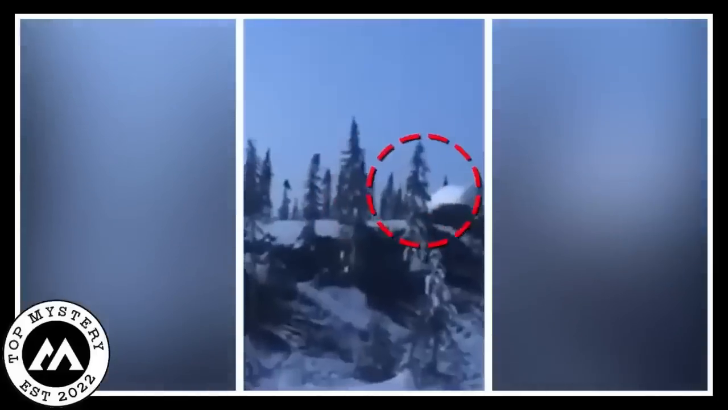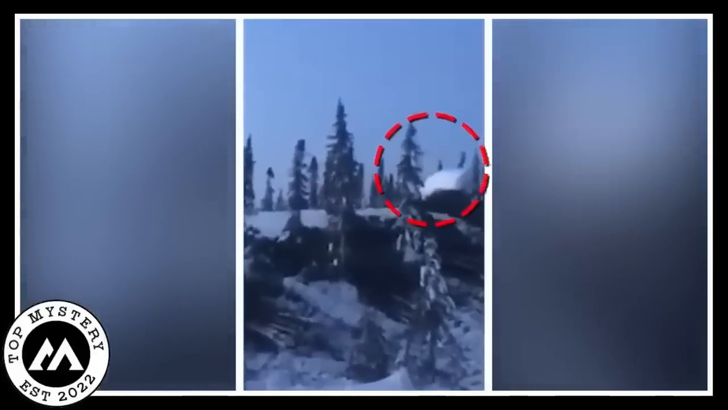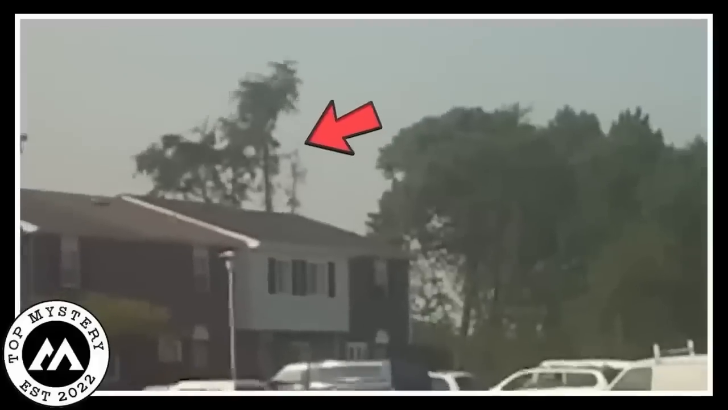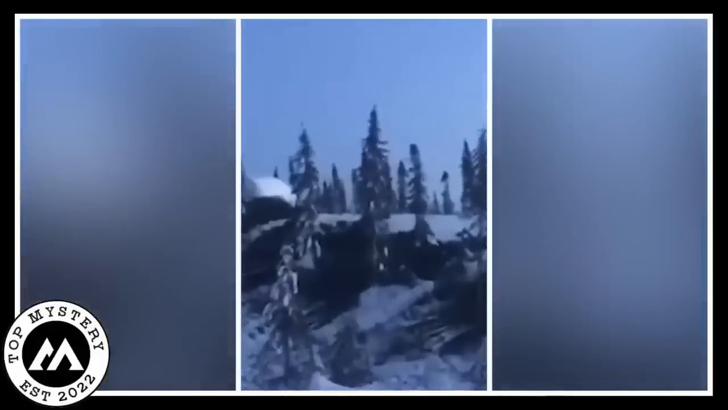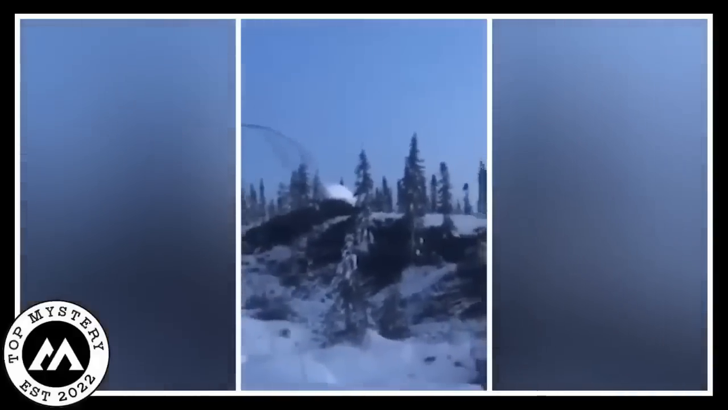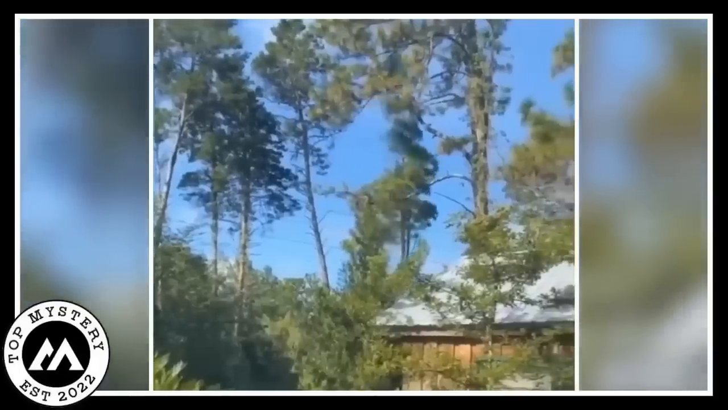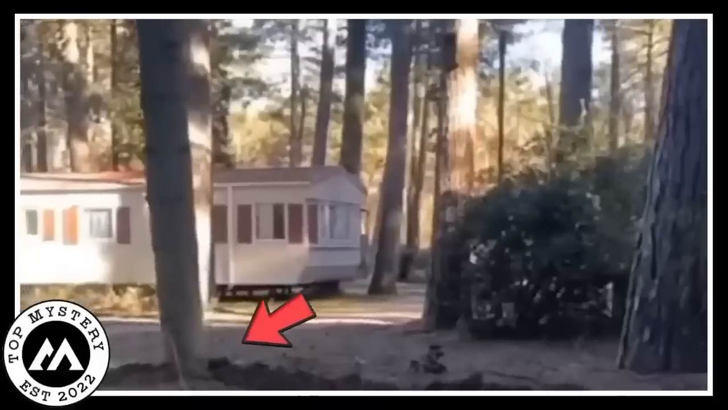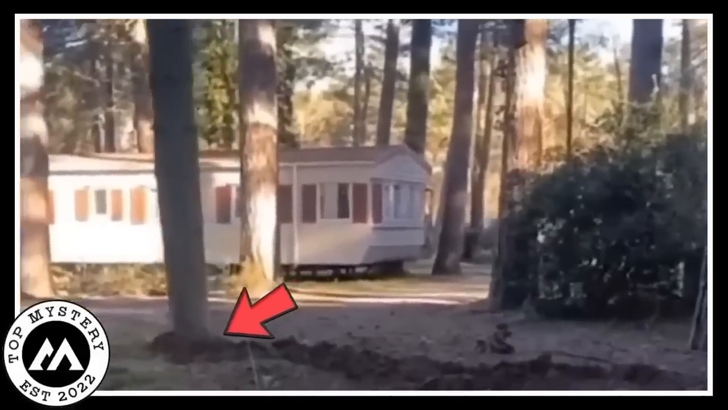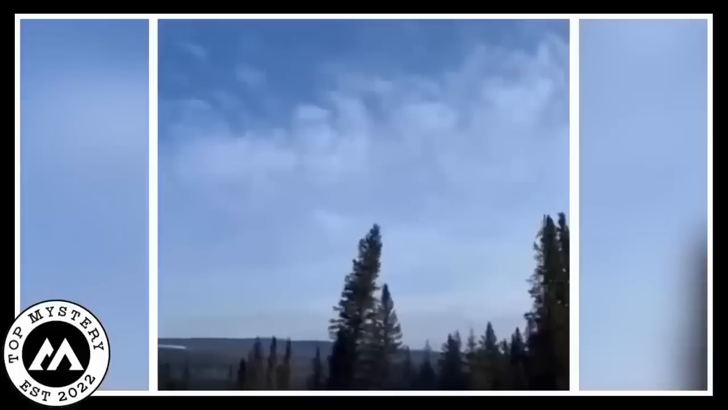So in the video you see different types of trees doing their own version of a tree walk. Some are over near in the shot, like you could nearly touch them, while others are far down, just doing their tree thing. Now, here is the crazy part. These trees are on the move, but their roots are still in the ground. Like, how does that even work?